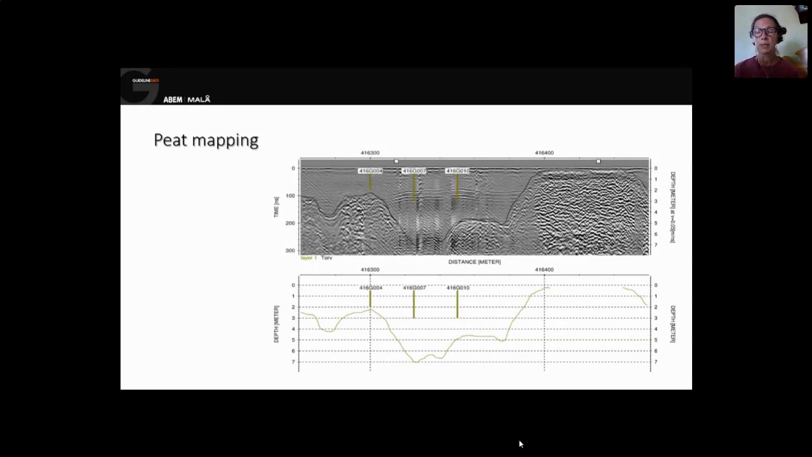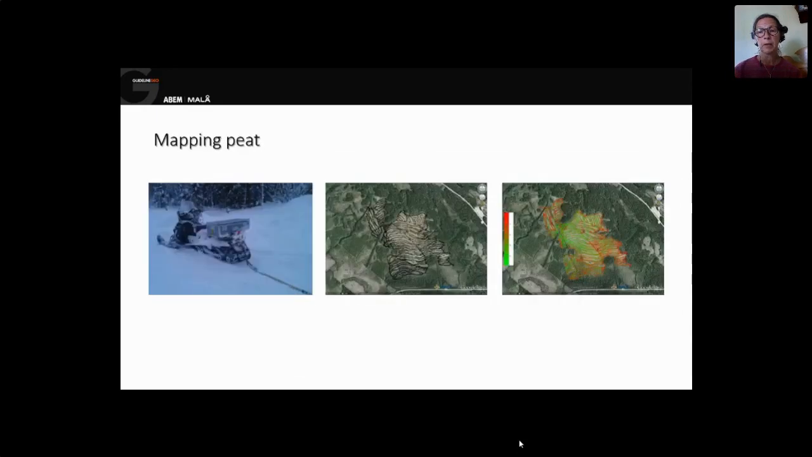So in this case, the ground penetrating radar was much more efficient to actually look at the thickness of the peat. And if you have large areas, put the GPR behind a four-wheeler or a snowmobile and just go. You can see the track in the middle and then the interpretation of the thickness of the peat on the right-hand side.